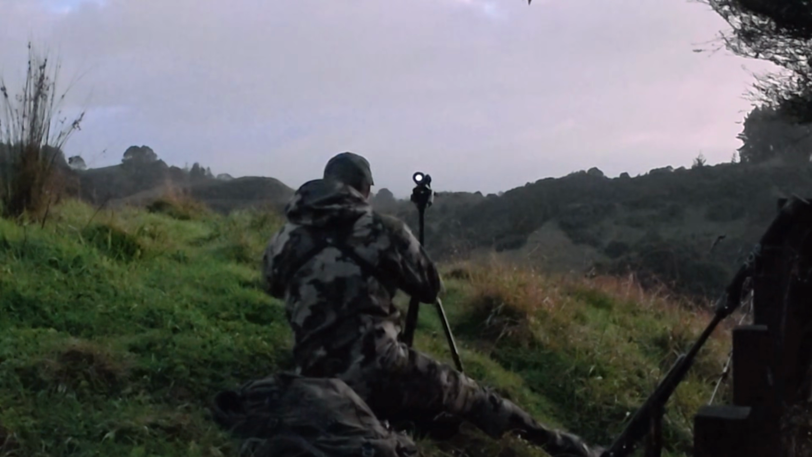This is the Pard Leopard 256. It's essentially a stripped back thermal monocular. No rangefinder, no unnecessary extras, just a compact unit designed to help you find heat signatures. I wasn't buying it to replace my binoculars, I was buying it to use alongside them.